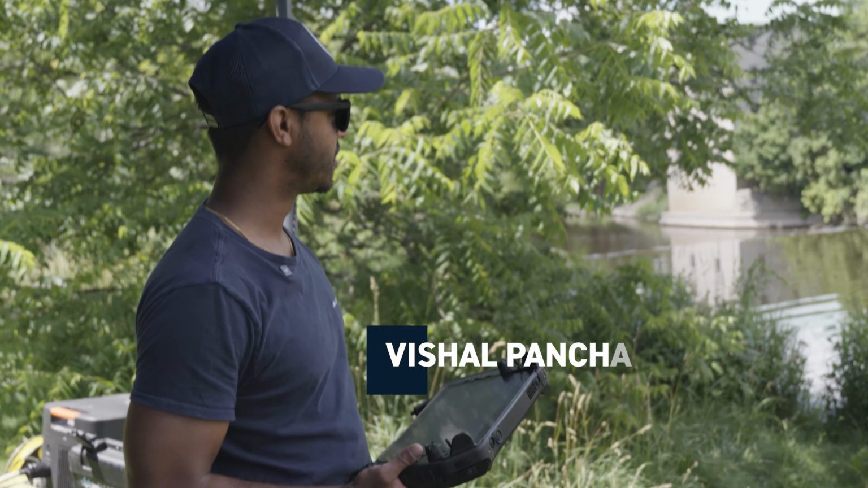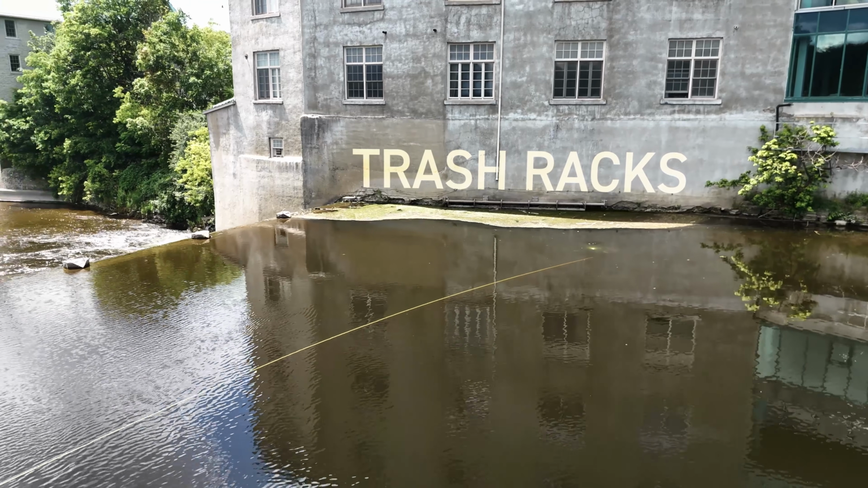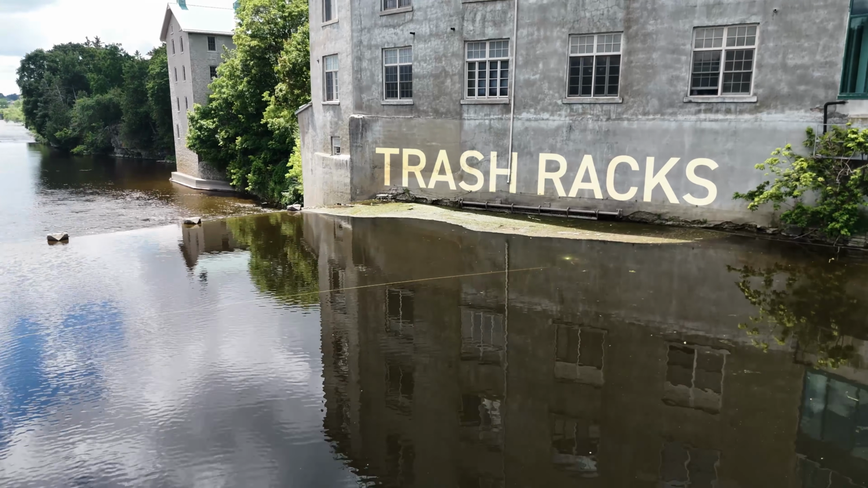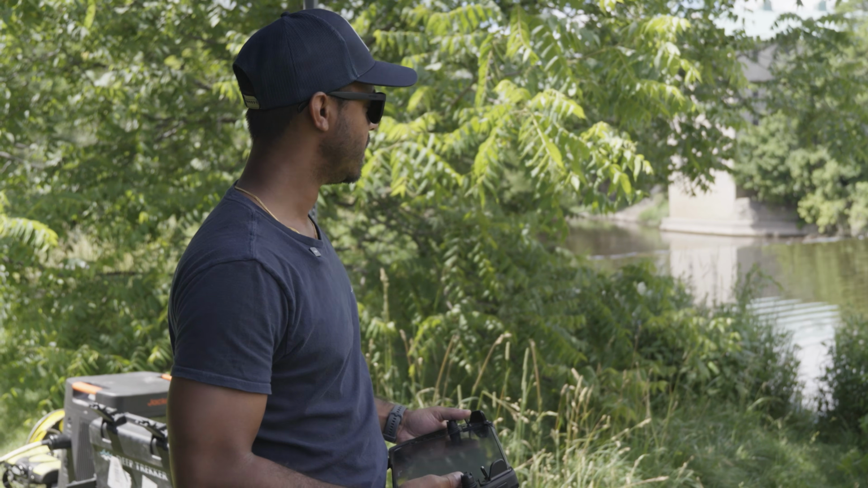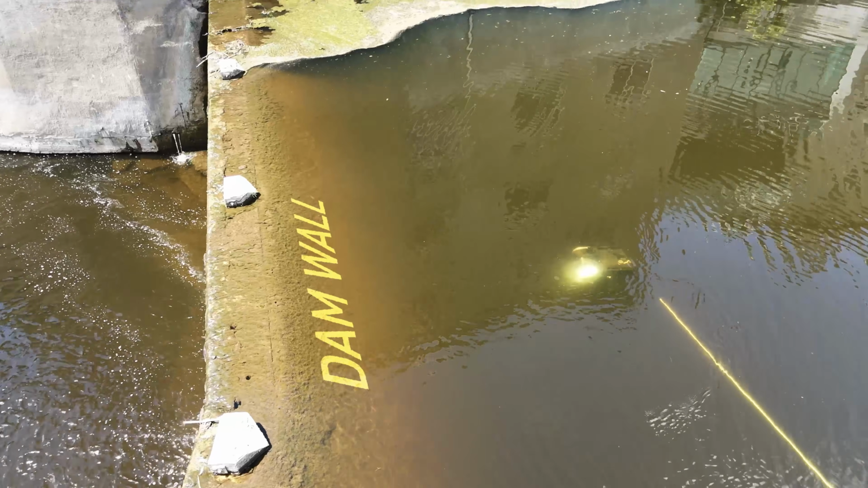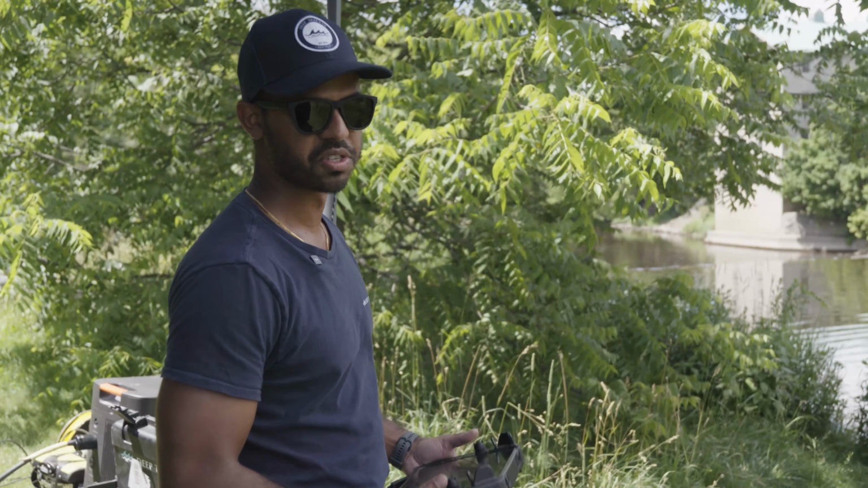Do a hydrodam inspection of the dam wall here, and then we're going to drive over to the trash racks on that side of the building. So we're going to drive close up to it, do a few transects, and get right up close to get those high quality shots that we need. And then afterwards, we'll go to the dam wall. We'll get right up close to find some cracks in the concrete or any type of spalling on the concrete and any other objects of interest.